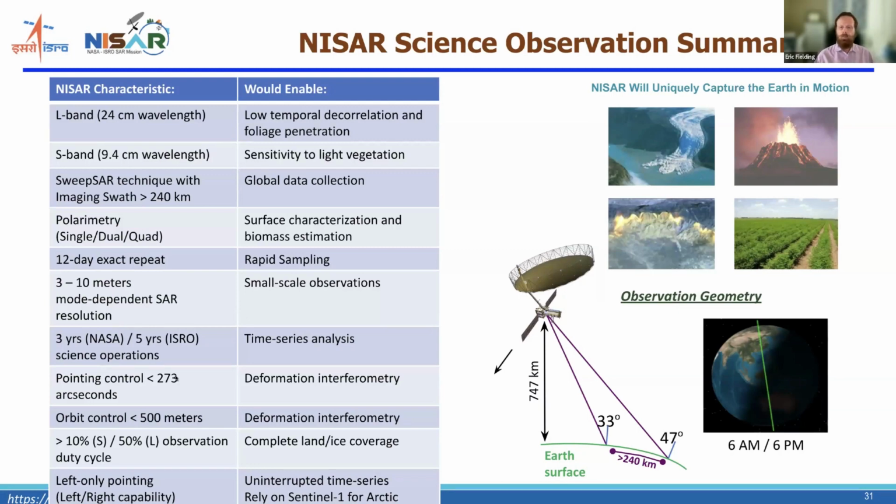The satellite has to both repeat the orbit very accurately and control the pointing, how the satellite is oriented towards the ground. That's important for the interferometry. As I mentioned, the repeat of the orbit is less than 500 meters. For L-band, that's adequate for doing interferometry.